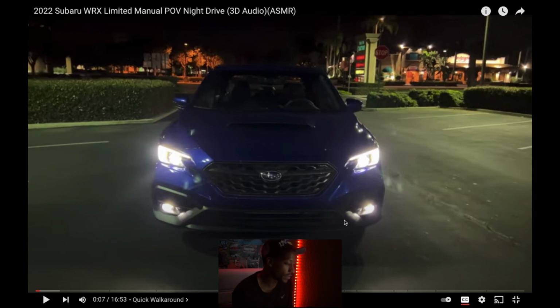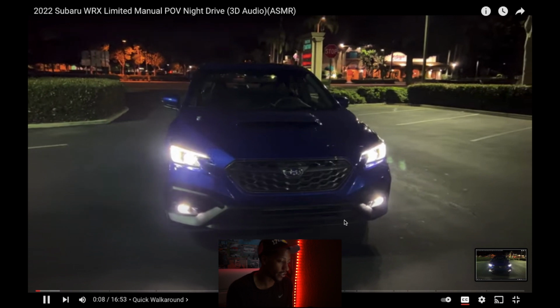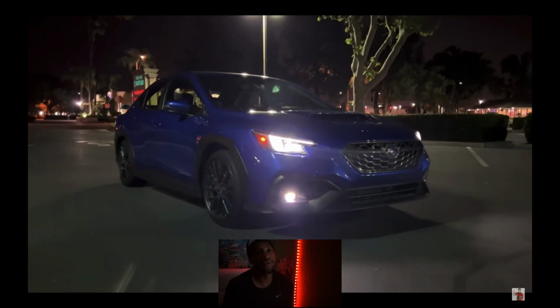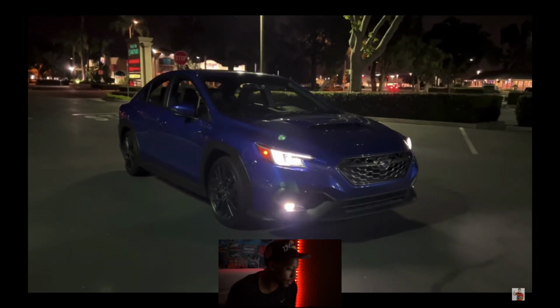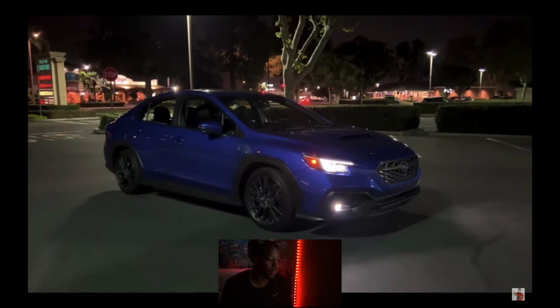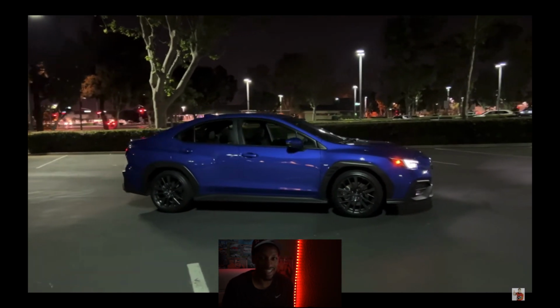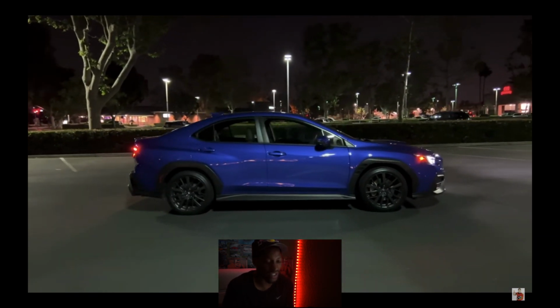As always, even with the 2021, I hate plastic on a grill and a bumper like that. I don't even know why they do this. I really don't. I wish it could just be all carbon fiber. Oh yeah, this is a WRX. It's not an STI. I don't know why I thought it was going to be.